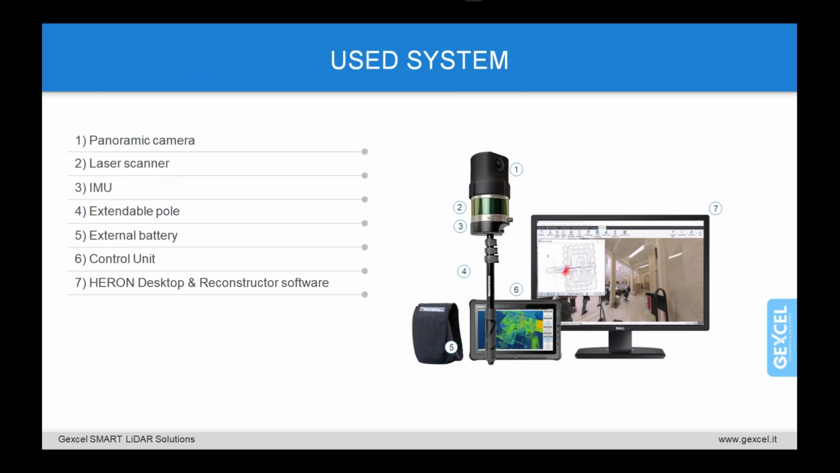Let me spend just a few words in detail about the HERON that has been used in these examples. We have applied HERON Lite, so this is the HERON Lite series, and with only 2 kilos weight, HERON Lite is adaptable for any staff to use in any environment.